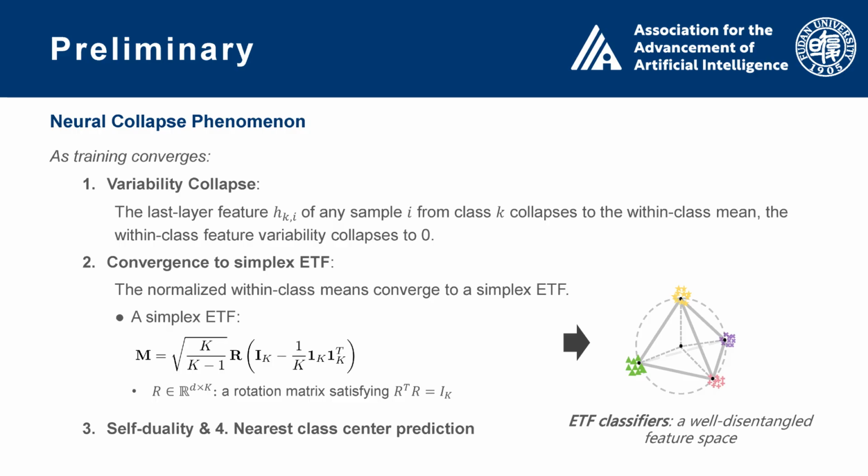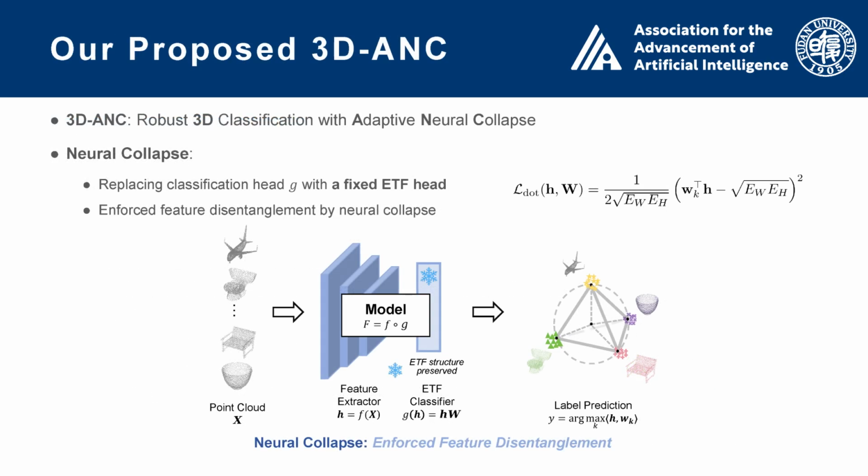So our idea is simple. If neural collapse naturally produces a robust feature structure, can we enforce it explicitly to defend against adversarial attacks? To address this, we propose 3D-ANC, which stands for Adaptive Neural Collapse. The core idea is to replace the traditional learnable classifier with a fixed simplex ETF head. This pushes the model to learn features that align with a clean, symmetric, and robust structure.